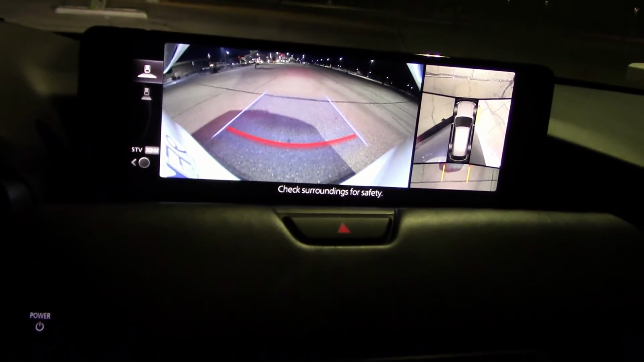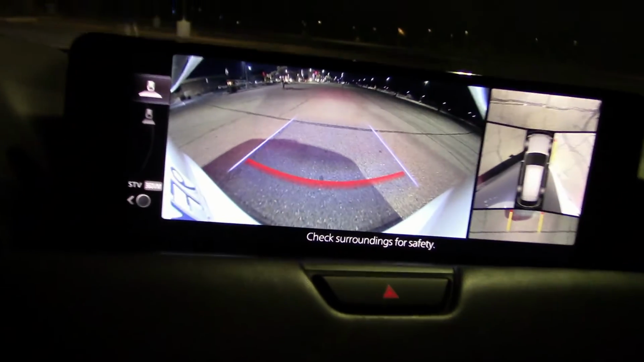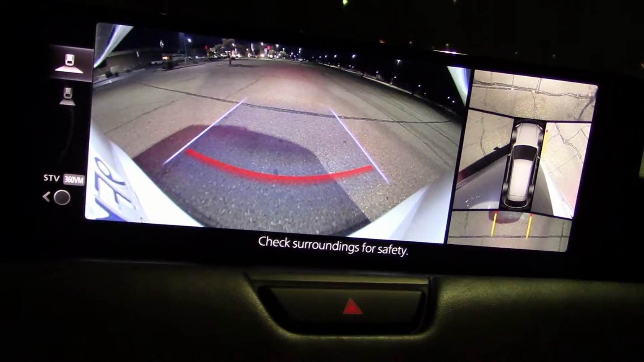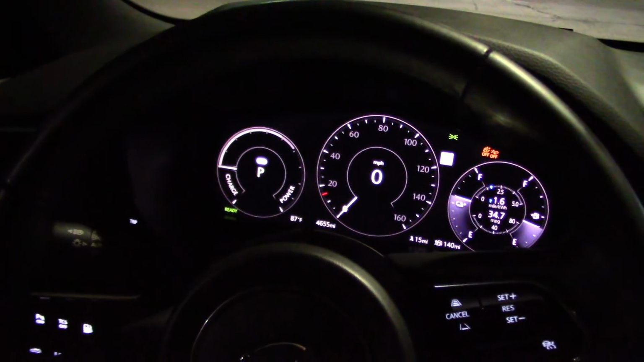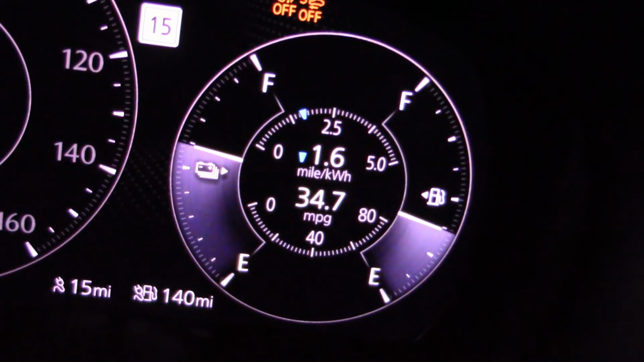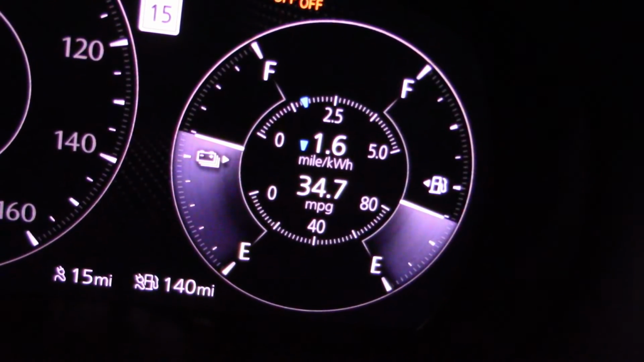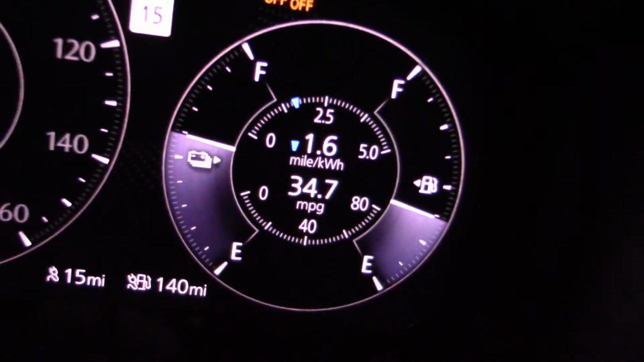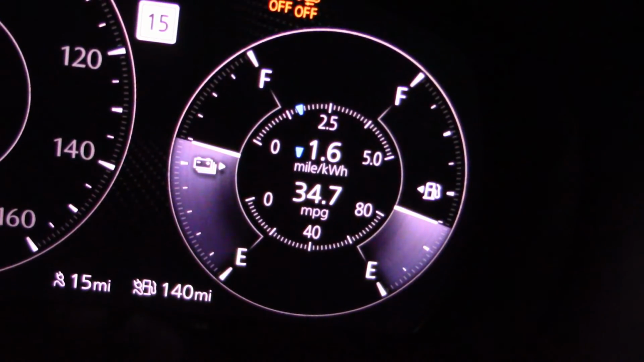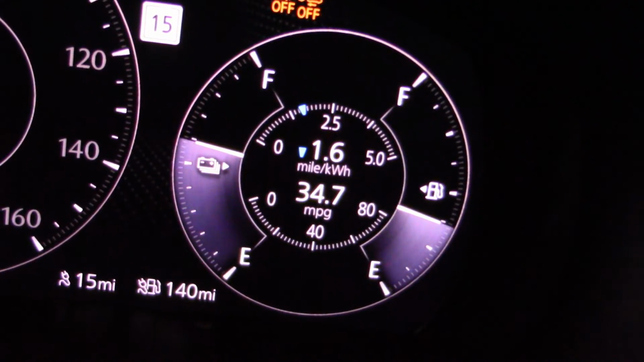And here's what the camera system looks like when you put it in reverse. The screen is certainly large enough. The climate controls light up very well, very simple to use. Nice gauge cluster. And since I'm running this in the battery only mode, getting some inflated MPG figures here, 34.7. You won't get this running on the bare engine alone, but we cover that in the main test video. We're only doing night drive and headlight test here.